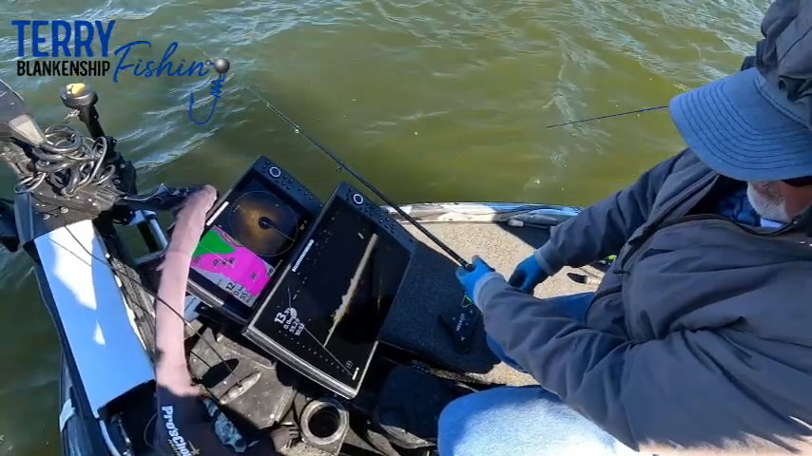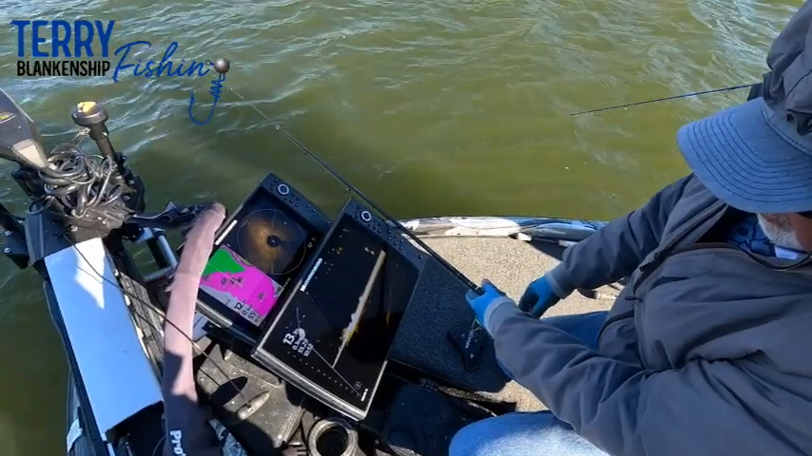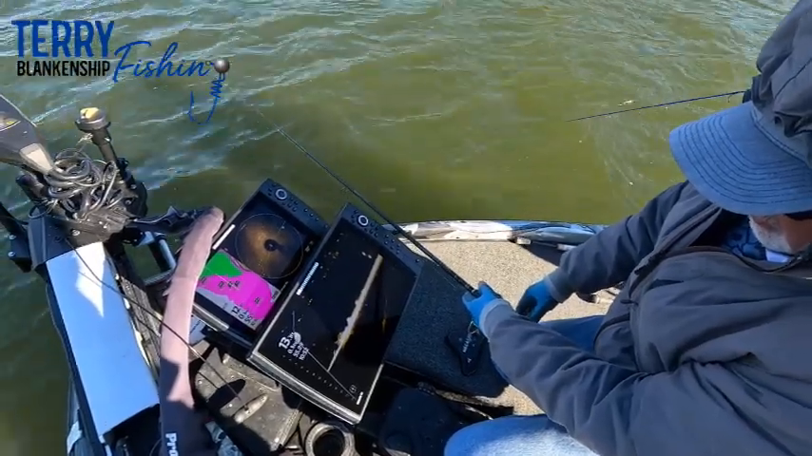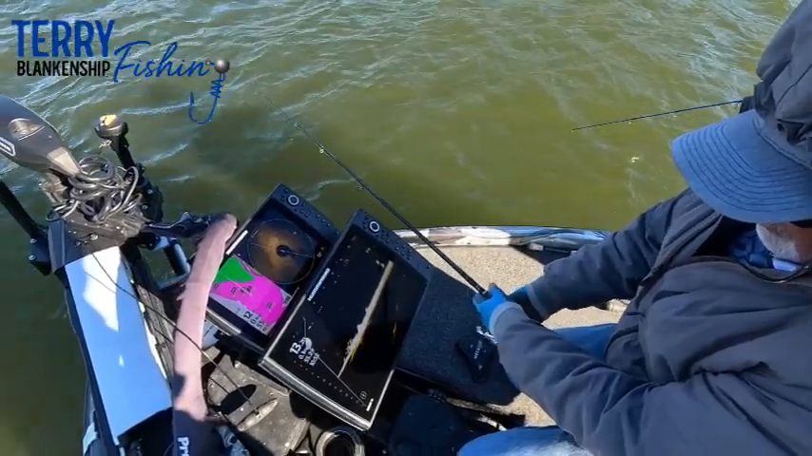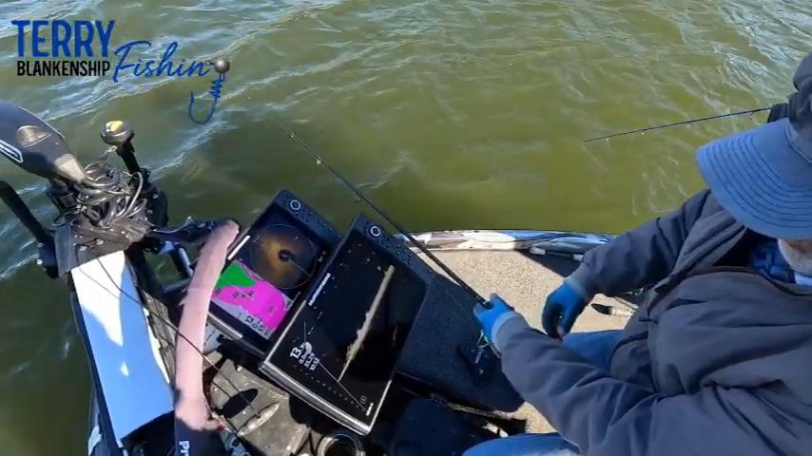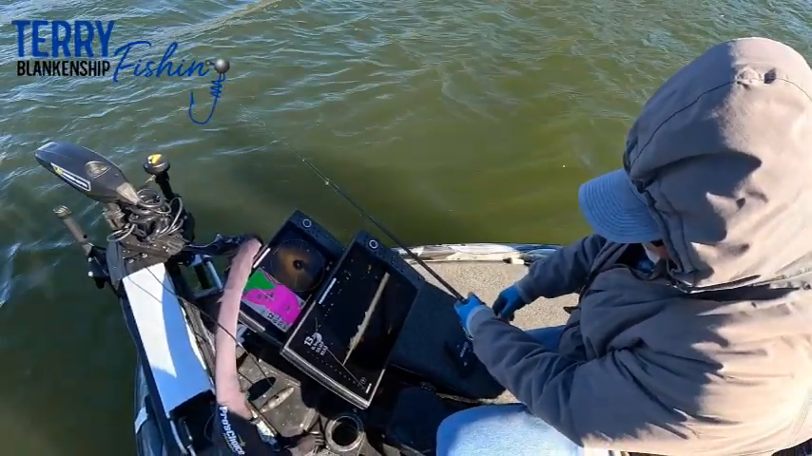We've taken two or three pretty nice fish out of there already, so don't know how many could be down there, but I'm gonna drop it right in the very bottom. Bring it up slowly and just see if anybody's looking.